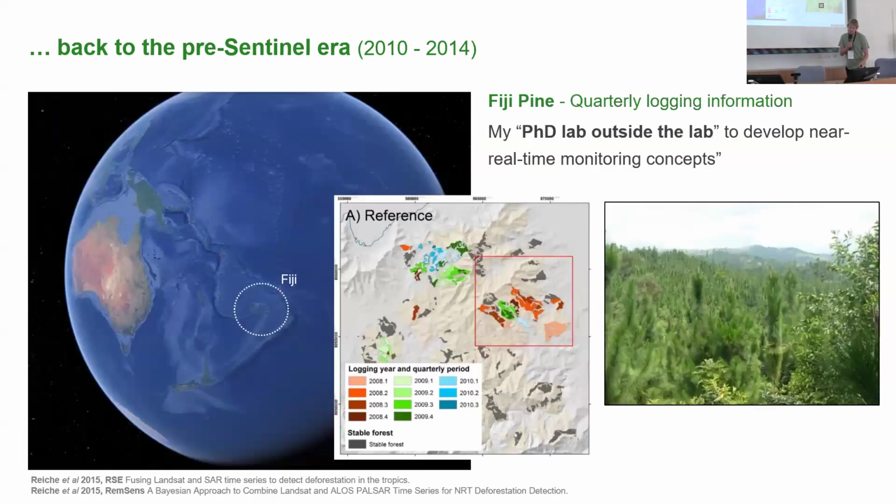But let me first take you to the South Pacific, where during my PhD I was lucky enough to spend quite some time. Working together with the Fiji Forestry Department, we also worked together with Fiji Pine, which is a commercial pine company. And they actually had data, very accurate data, and for me at that time quite unique, on quarterly logging information on their pine plantations that they shared with me.